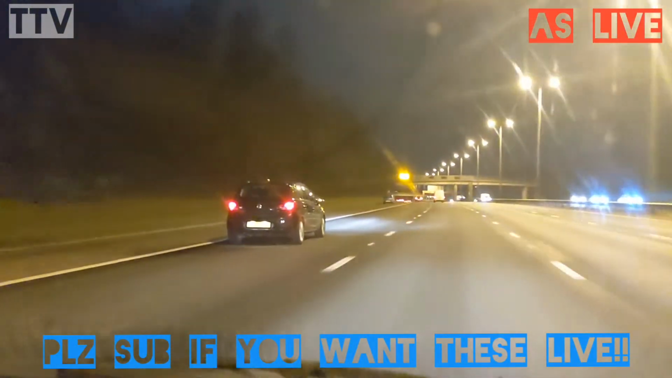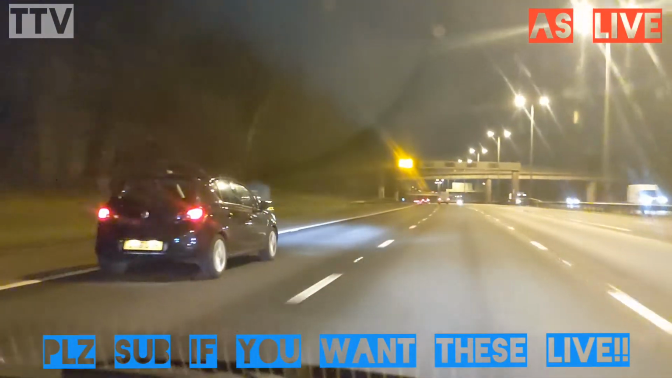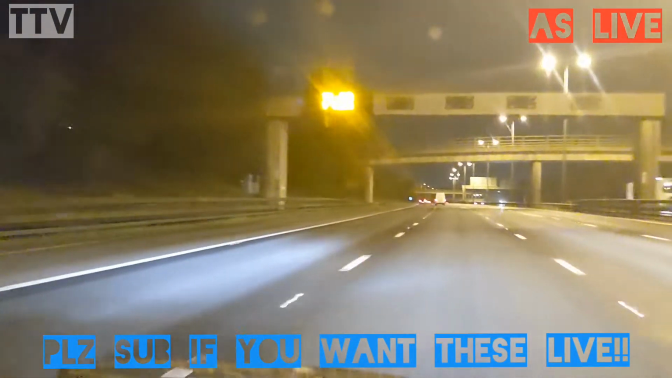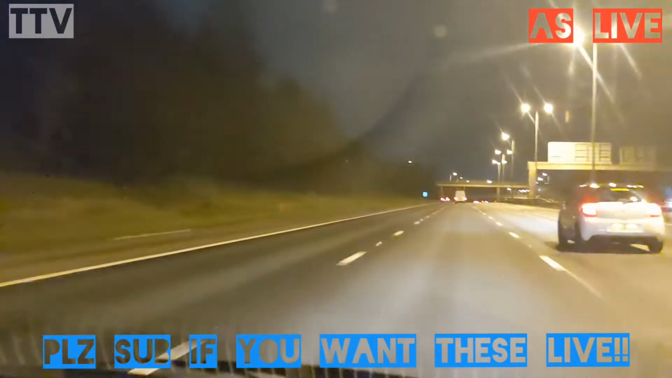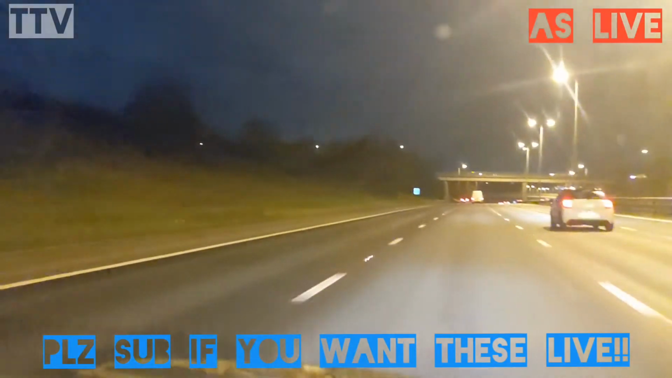So, what we got on the signs? Oh, it's just a two-junction thing. I thought it said toilets then. So what's it telling me about toilets for? I don't need a toilet.